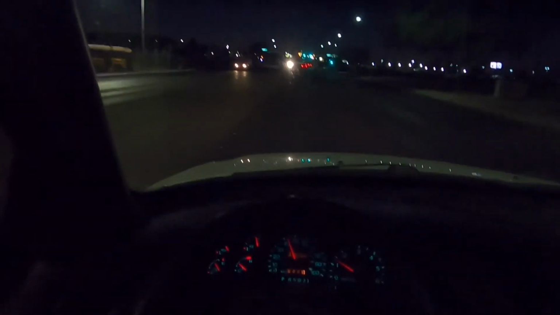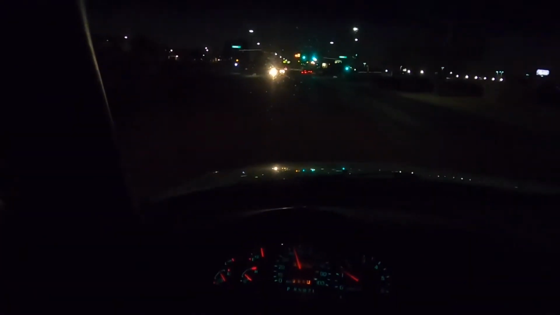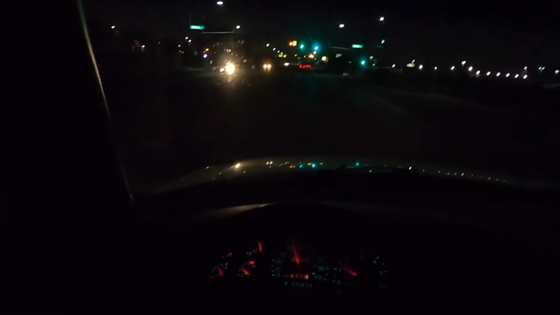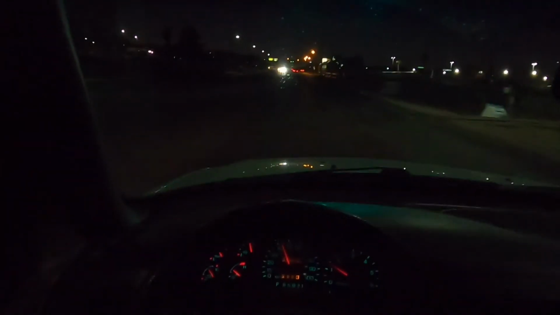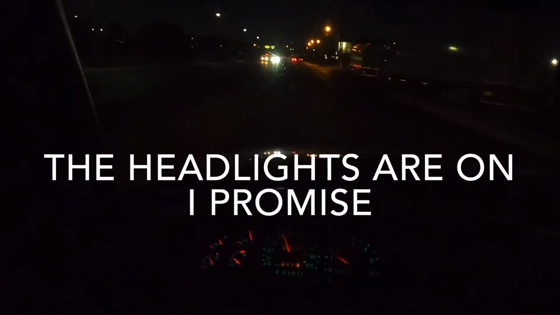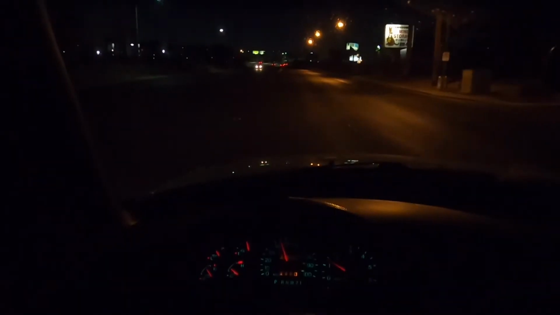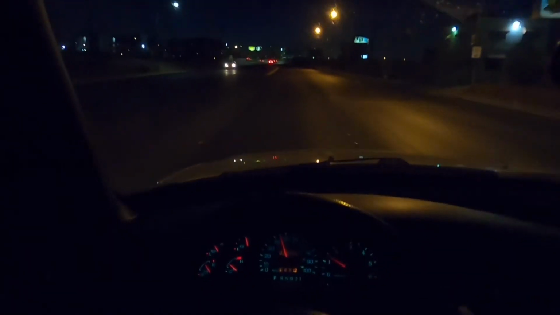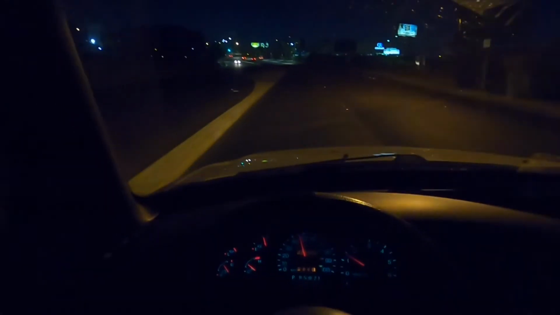Highest I've probably had it was 85 before I started feeling a little uncomfortable. Granted, it was fine, it could do it, but there's certain cars that you feel comfortable going fast in, and this one isn't necessarily one of them. It does feel sluggish. With it only having 4 gears, yes, the torque definitely helps, but it's not fast by any means.